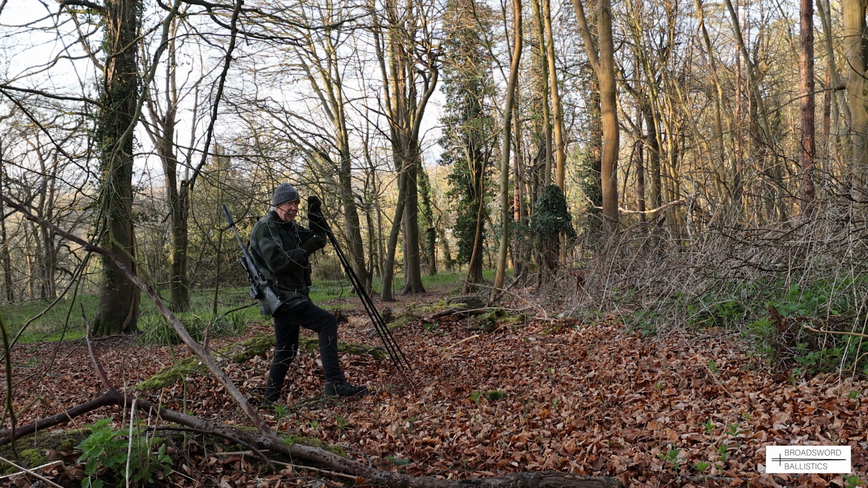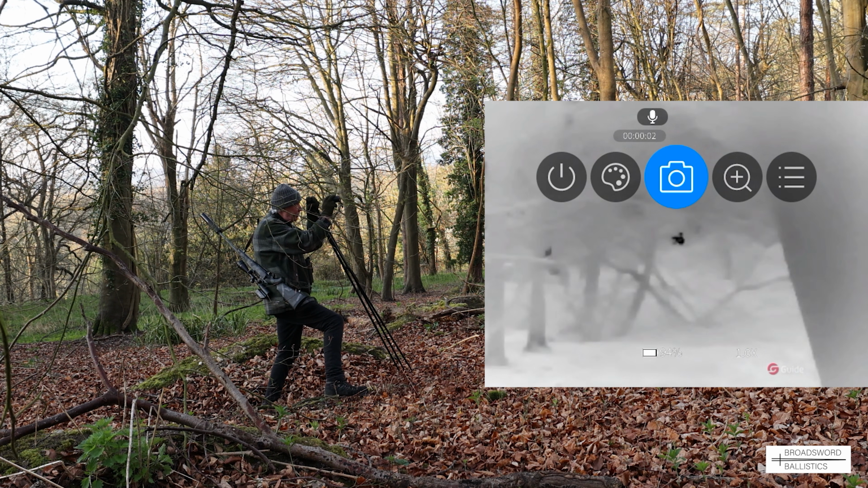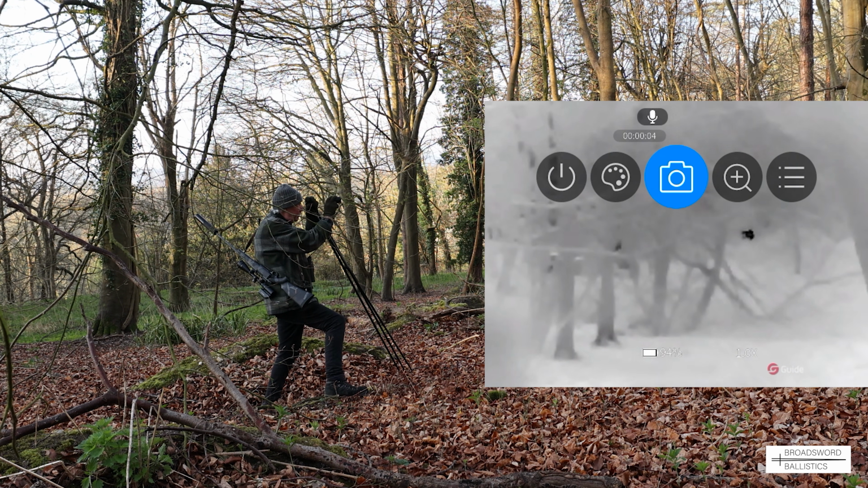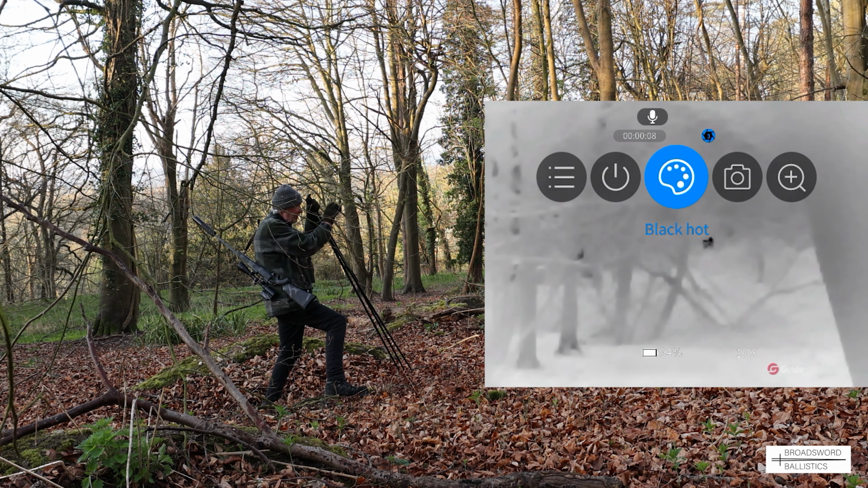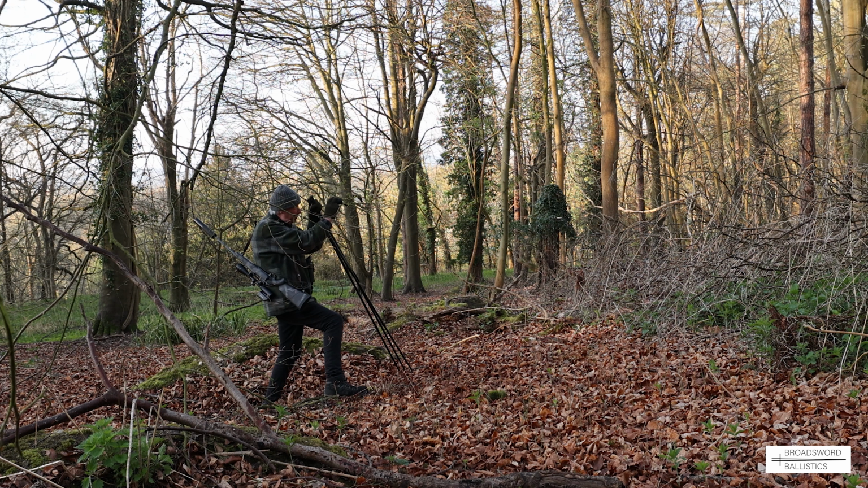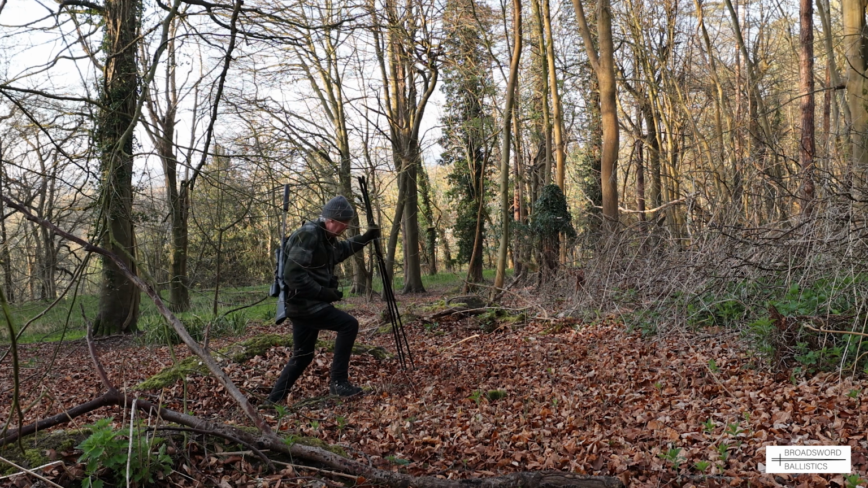Yeah, we've just come to the edge of this wood, and there was a buck and a doe out in the field, and they've come in here to this woodland. I'm just looking through on this Guide. That's a fox. Yes, I can see two, it's on black hot, I can see a bit of heat over there. I'm just going to try over there.